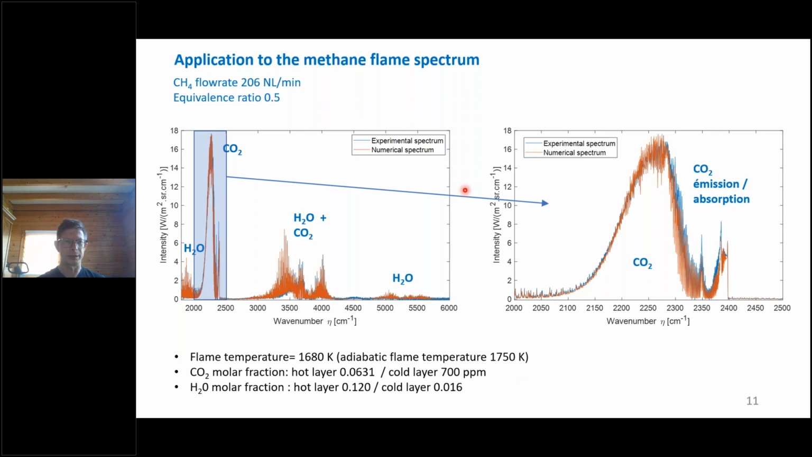Next one is now a pure methane flame spectrum. It is pure CH4. The flow rate is 206 liters per minute, and the equivalence ratio of the flame is 0.5. Now, what can be seen in this figure is a very strong peak due to the emission by CO2.